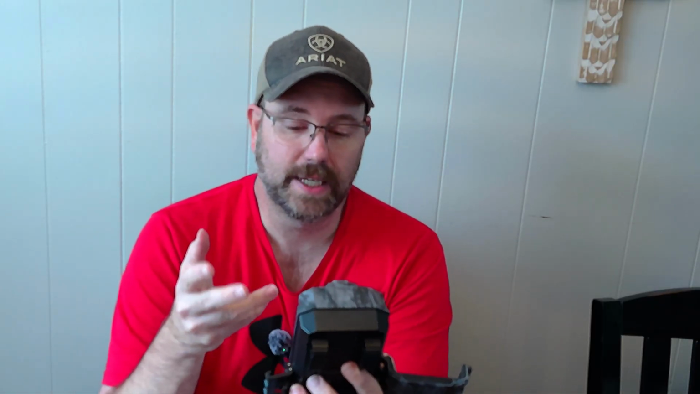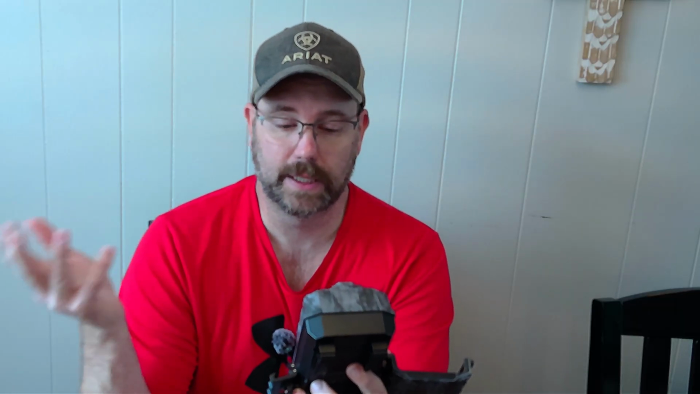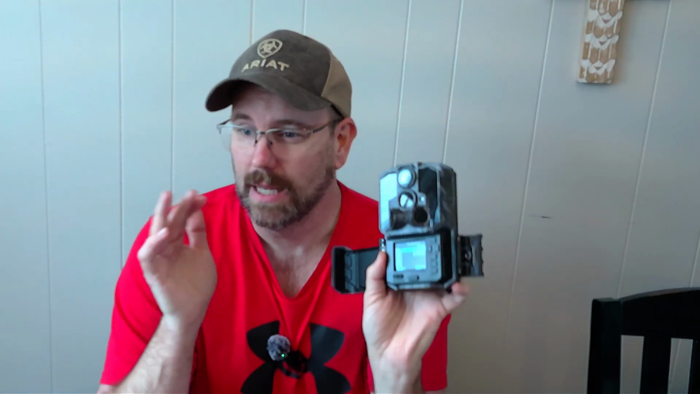So it'll go up to 48 megapixels. As far as the video, I've got it on 1080p, and when you get into that, you can actually go up to 4K. So it'll go down to 720, it'll do 1080, it'll do 2K, and it'll do 4K. I'm setting this on 1080p. That's what I go by as my standard, and what I set all my trail cams up on.